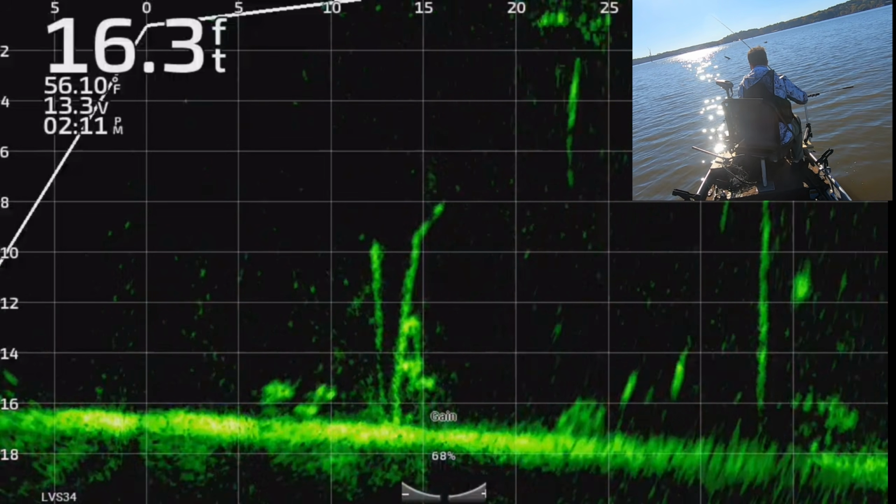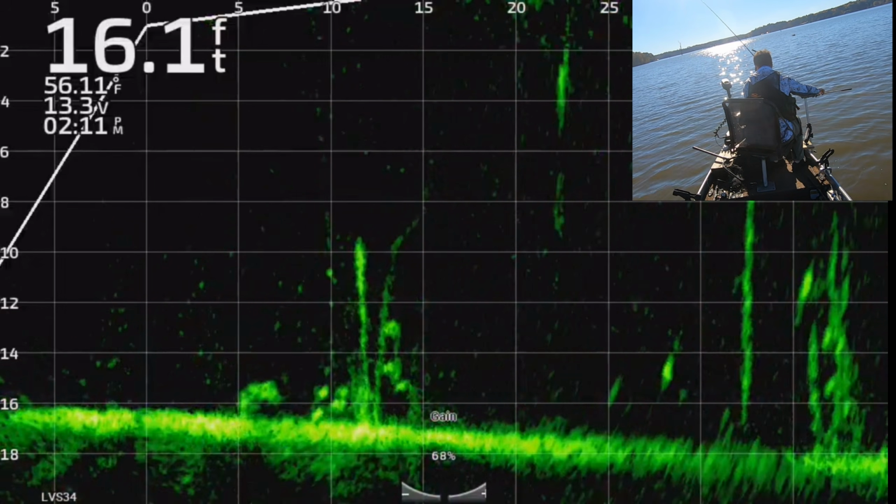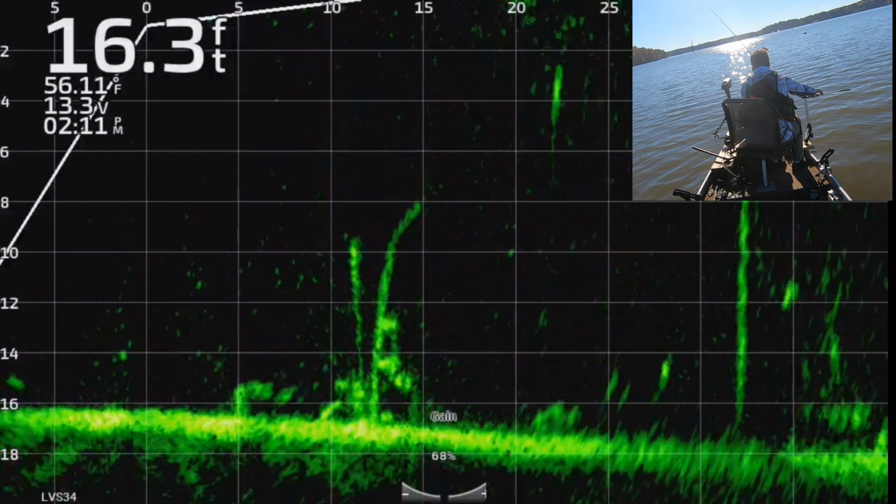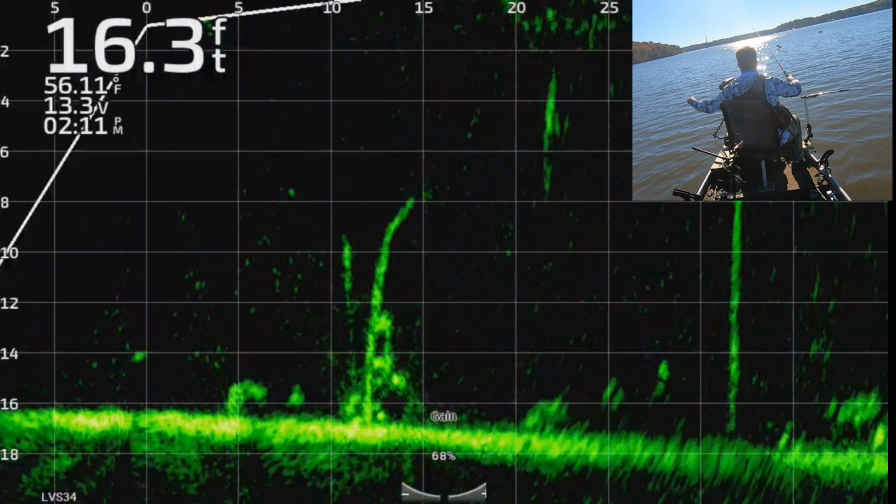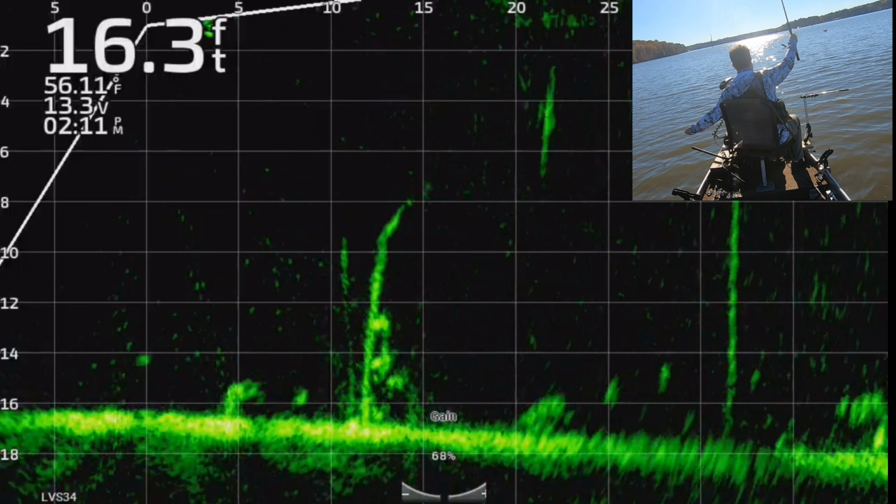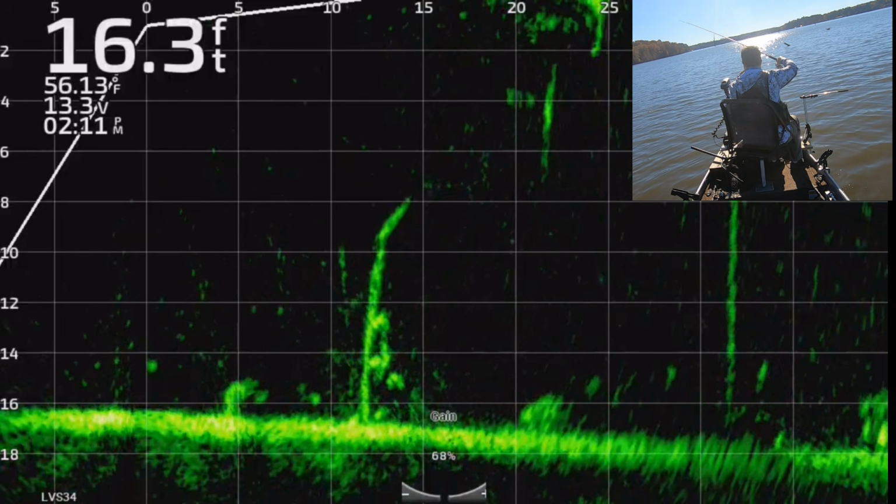See there? Went right by him. Would you believe you can get a jig within 6 inches of a crappie and he wouldn't do anything to it? But that's how close I was right there. I was almost in the right spot. But you got to get it in exactly the right spot.